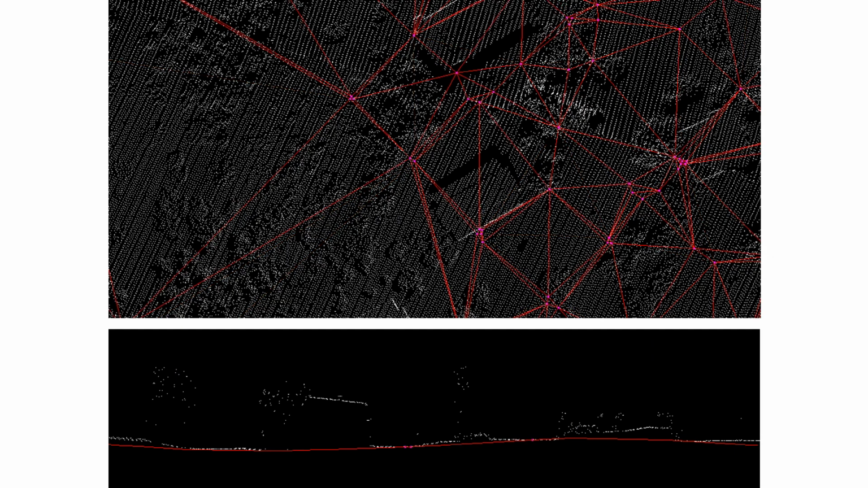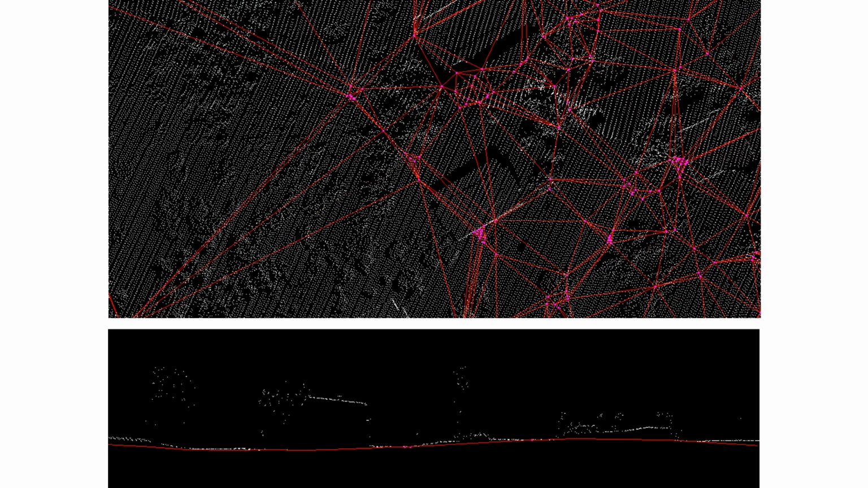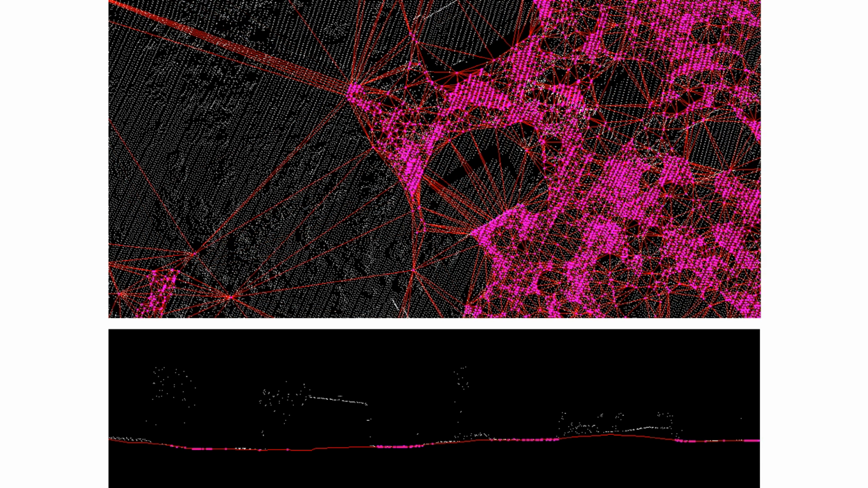Then, we iterate constantly, encrypting these ground points, letting more ground points join this irregular TIN until stable. There are two indicators of this stability. One is that the number of iterations has reached an upper limit. Another is that no new points are recognized as ground points.